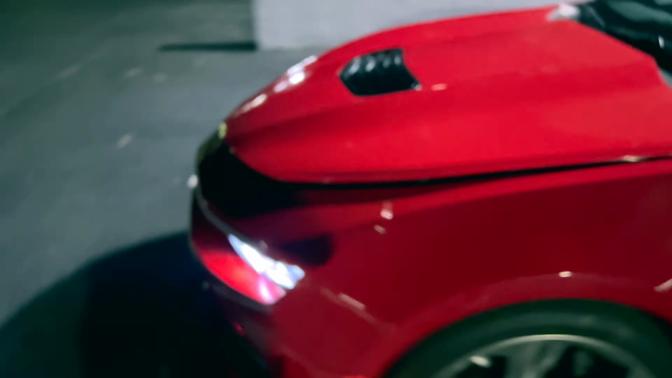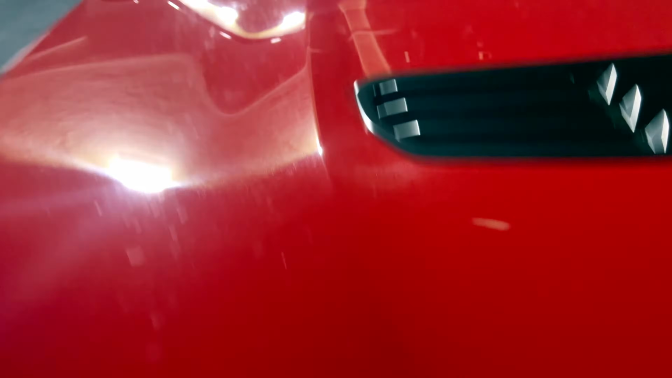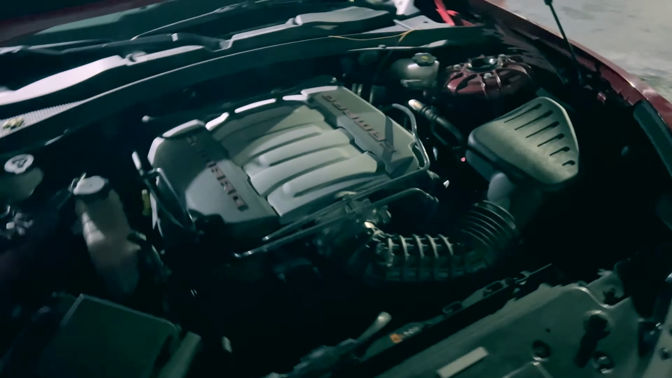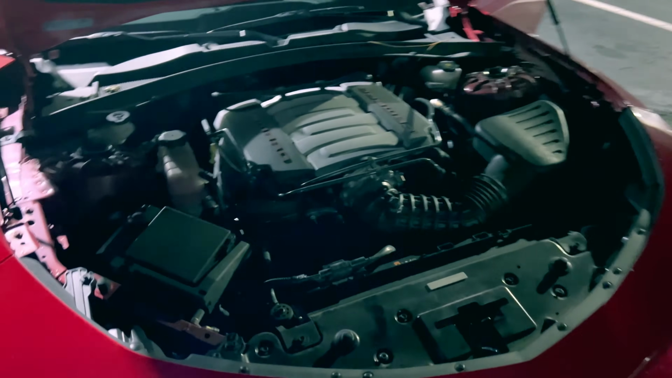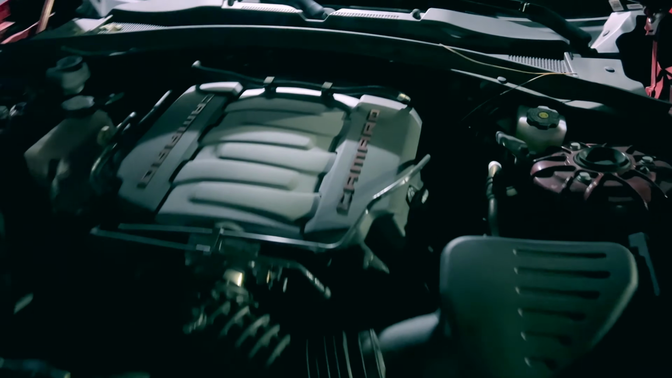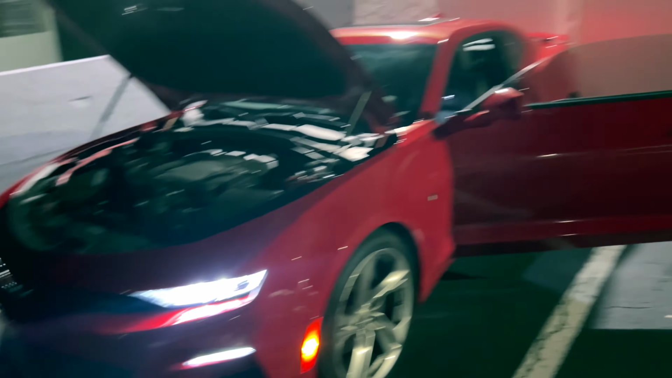Let me see if I can get the hood latch. There you go. You have it, the big Camaro V8. Yeah, we're gonna take this bad boy for a drive.